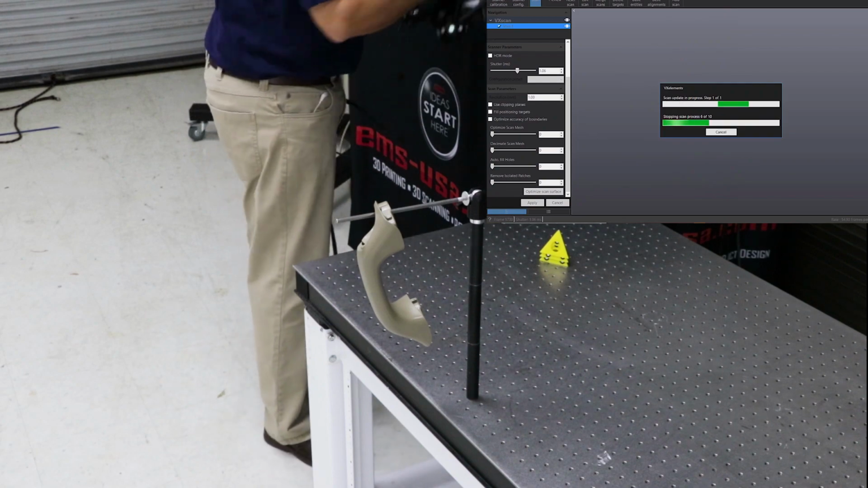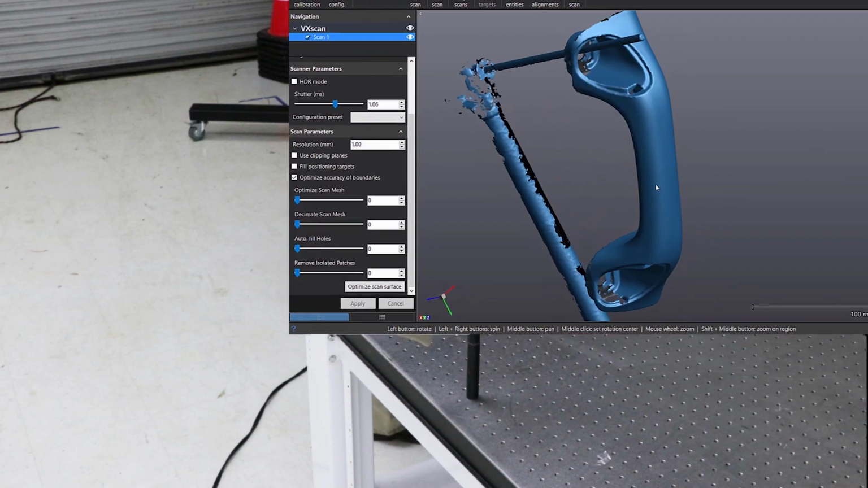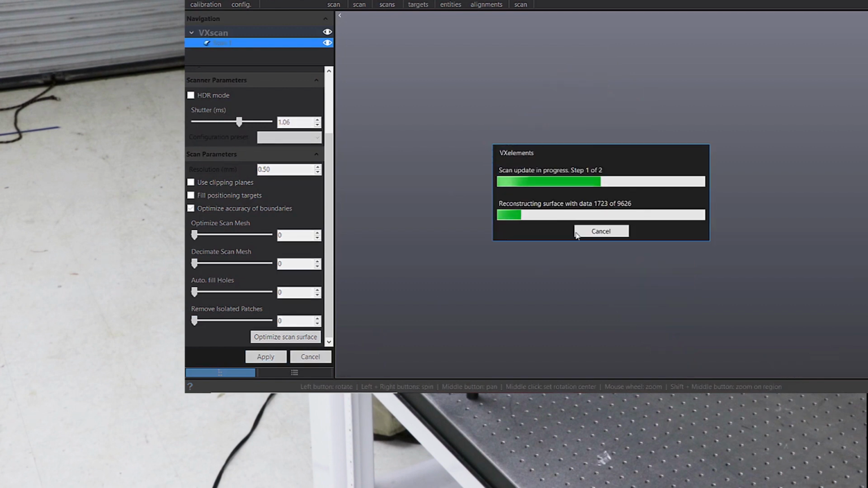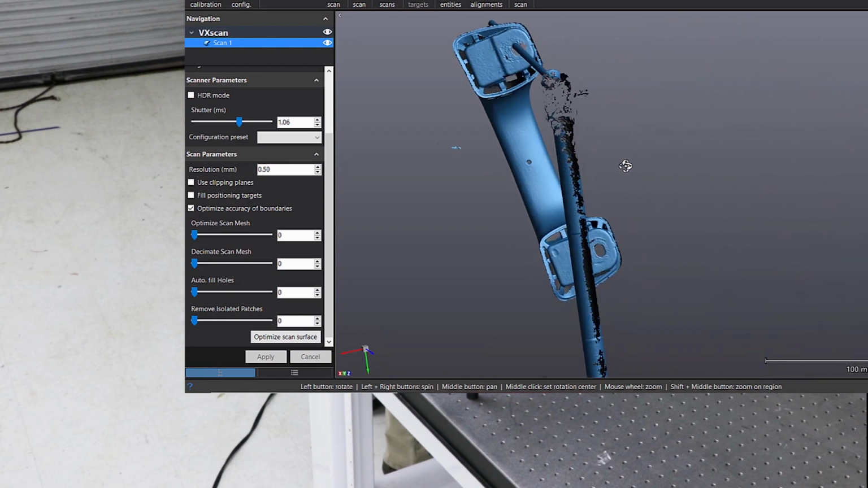Once I'm done, I'll hit stop scan, and you can see we were able to scan this part in less than a couple of minutes. We can zoom in, take a look at it, make sure the data looks good, and we can change the triangle size down here and reprocess it. That goes back to the raw point cloud underneath and repolygonizes the mesh to a larger or smaller size. Basically it's going to give us more fidelity. Then once that's done, we can export it into an STL file for reverse engineering or inspection processes. We can also do some basic editing here and clean it up.